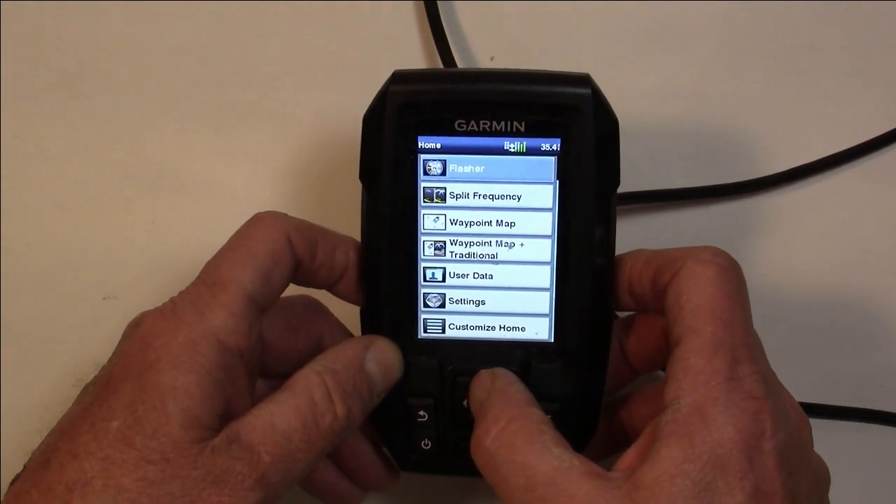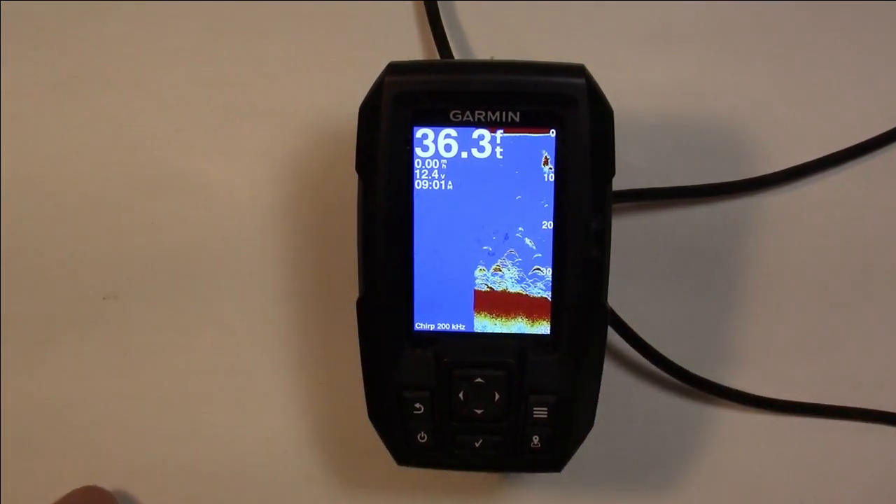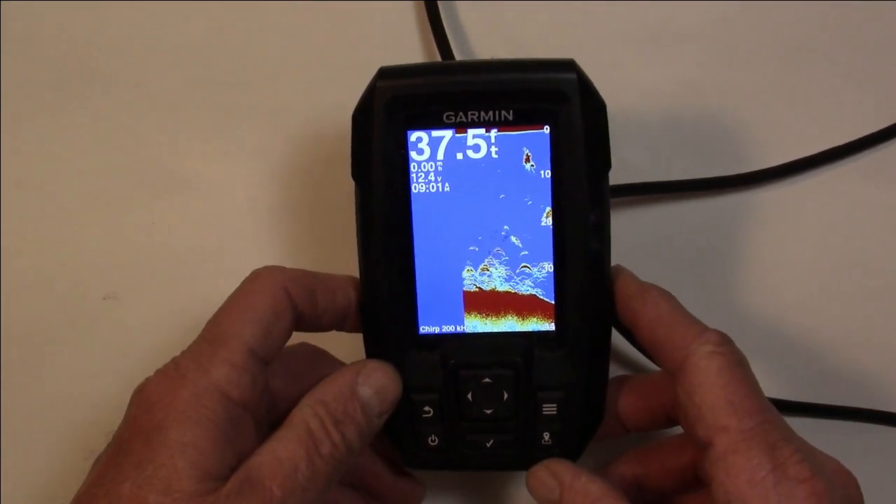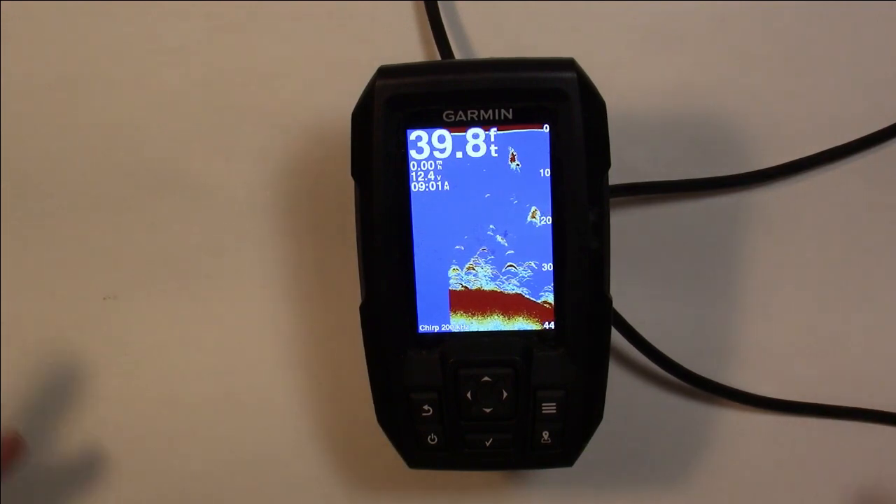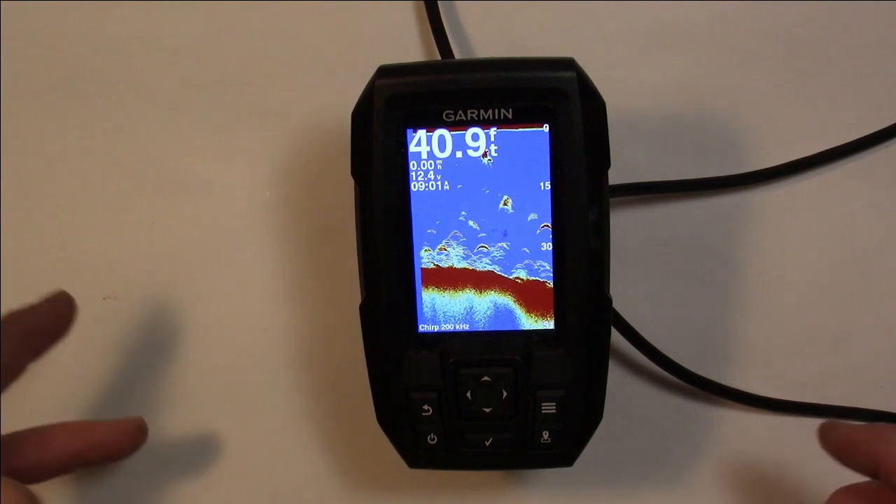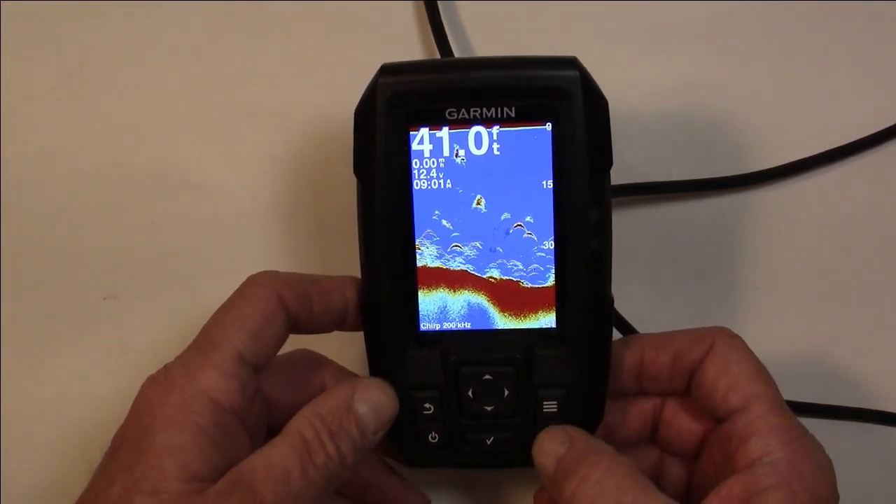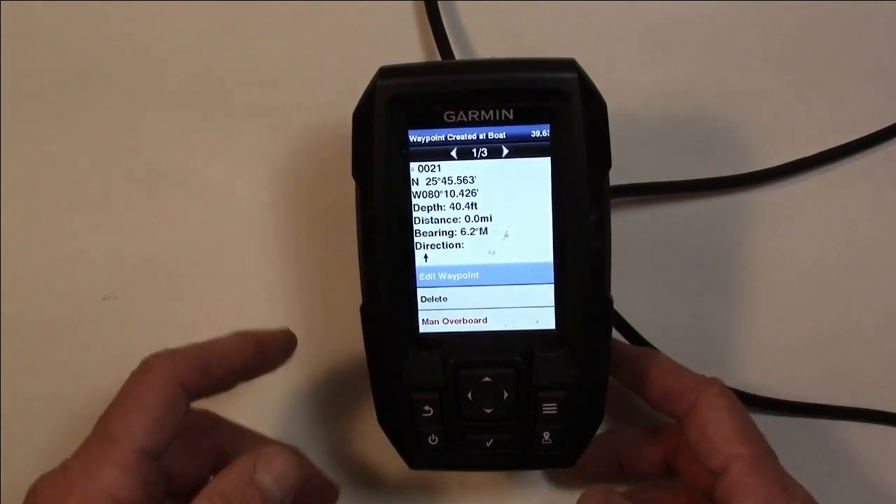Let's go up and let's go with the regular traditional setting so far. All right, and here we go. Here's where we're going to have the regular thing. You're out in the boat, you're at an area you see, and it looks like this is going to be a good spot and you want to set a waypoint. So we come right down here in the corner and we're just going to hit that quick. We're going to hit waypoint, and there it is.